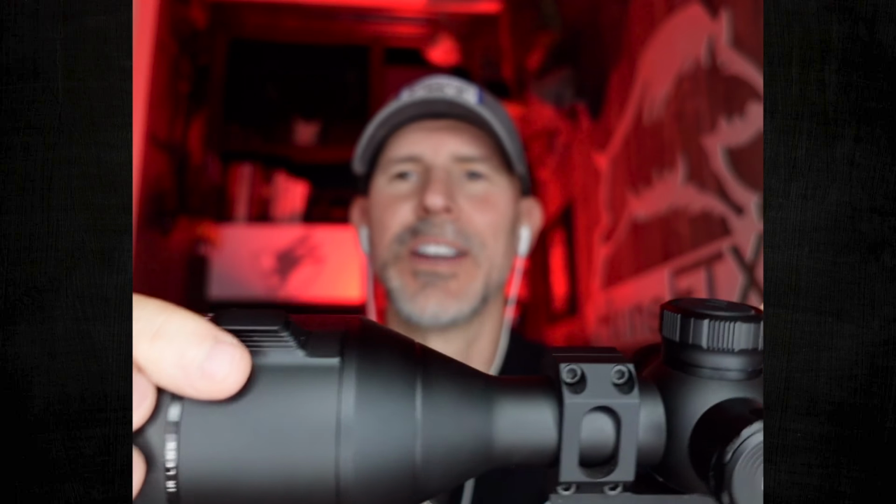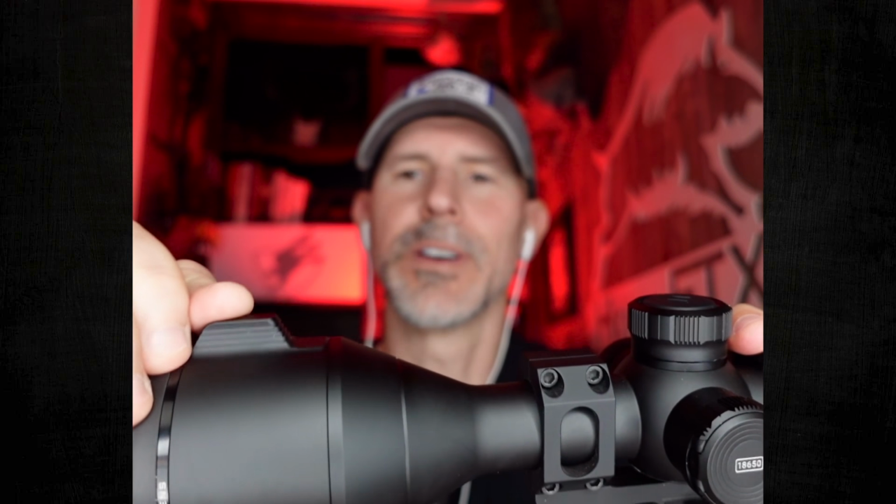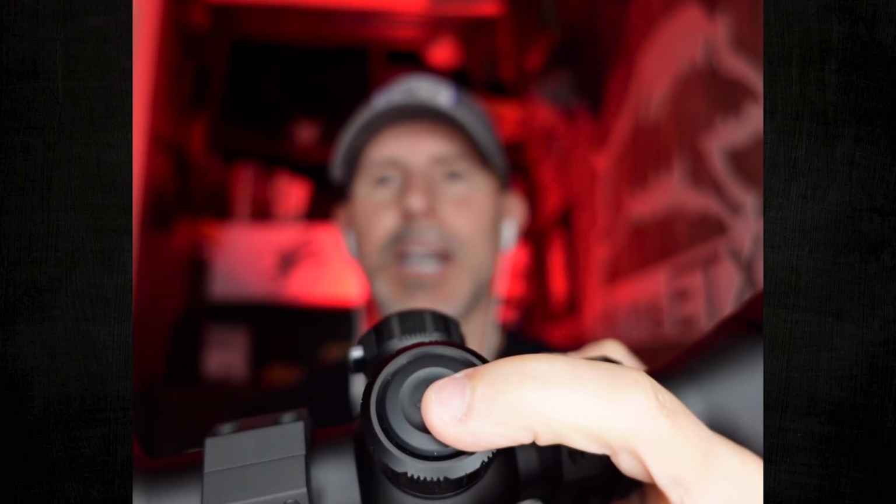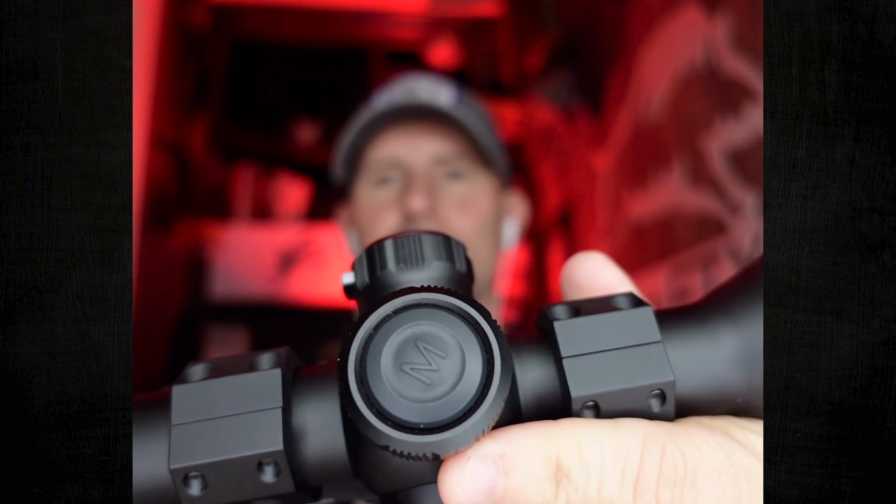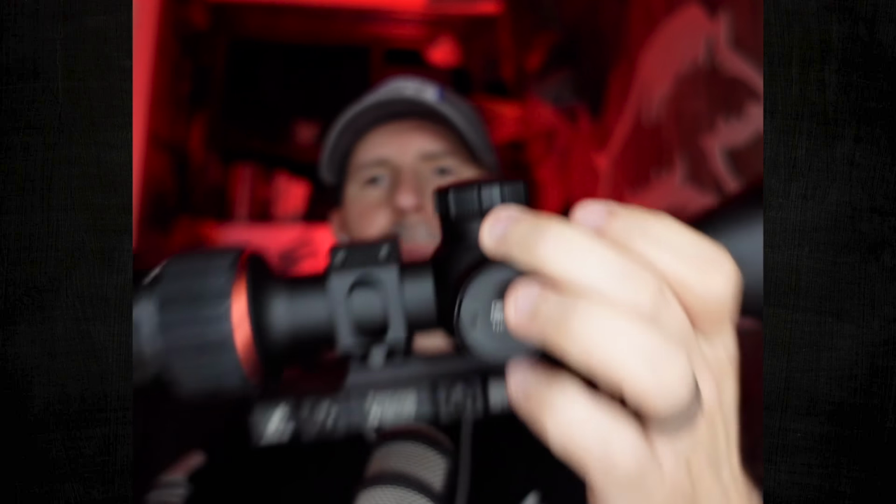You're fine. You got your objective lens diopter focus here on the end. That's what that fin is. It gives you really easy access, being able to grab that and make that adjustment with one hand, with that, I call it a fin sticking up. Your turrets right here where you make your adjustments, the one right here on top is your menu button. You go into your quick menu or your full menu. You turn the turret up here to go through your different menu items.